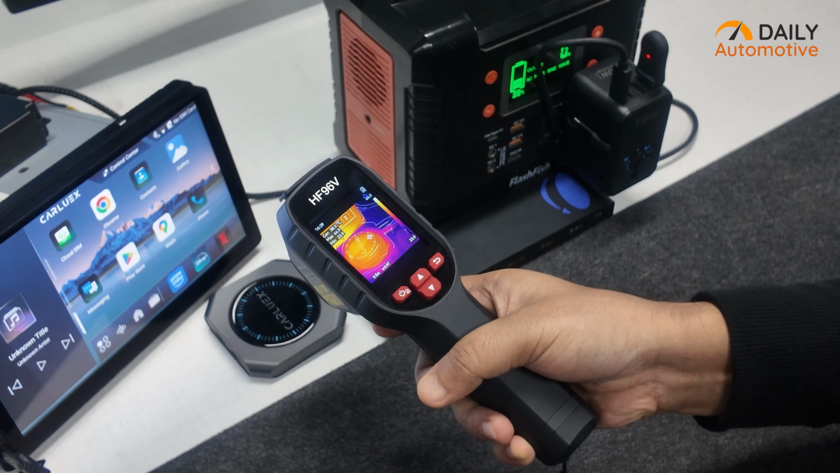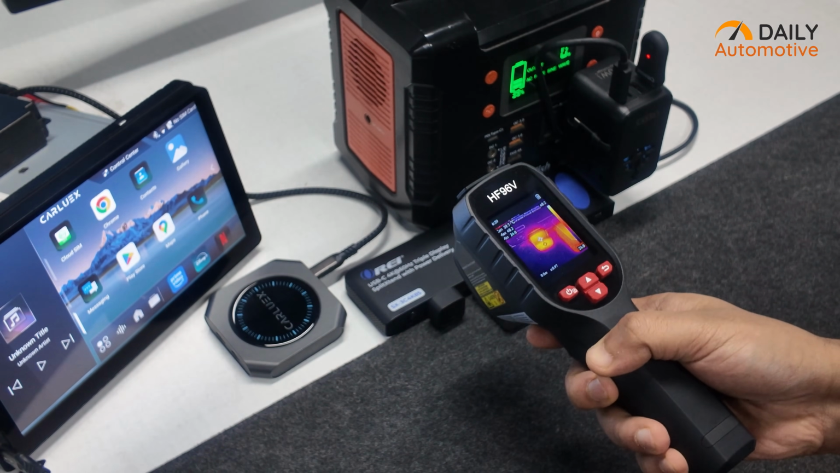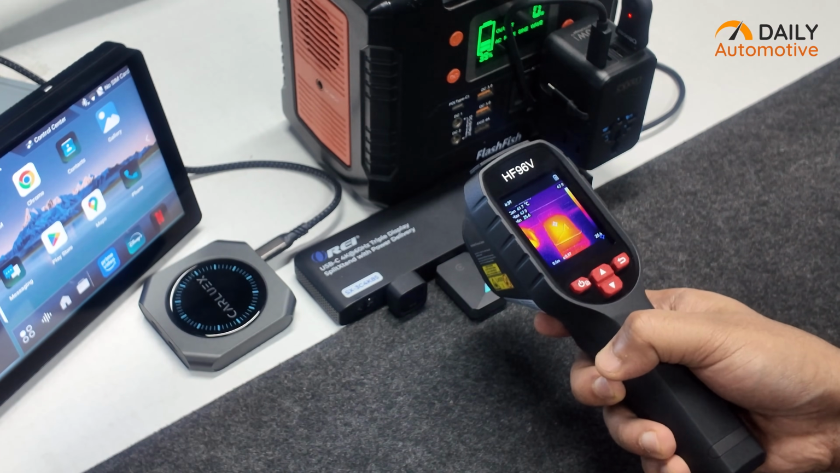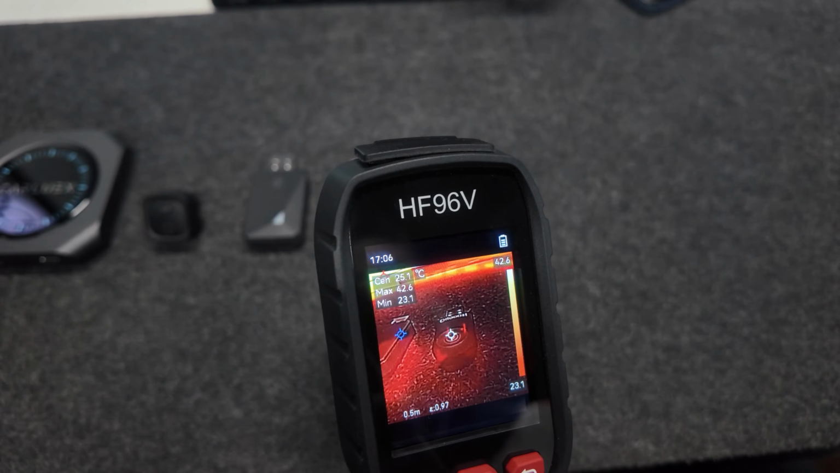We can point it, get a live thermal view instantly, and move from one adapter to the next without resetting anything. That consistency is really what matters here, since we're focused on comparing heat behavior rather than testing the camera itself. The thermal measurements we'll be mentioning here will be in Celsius.